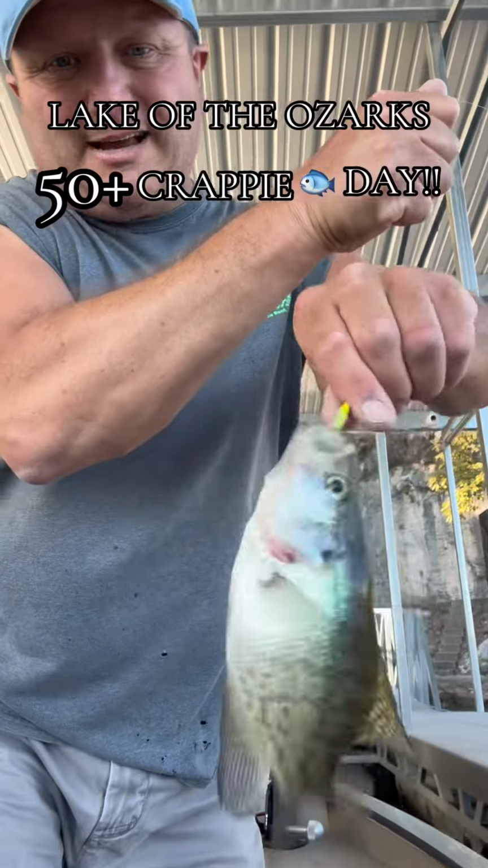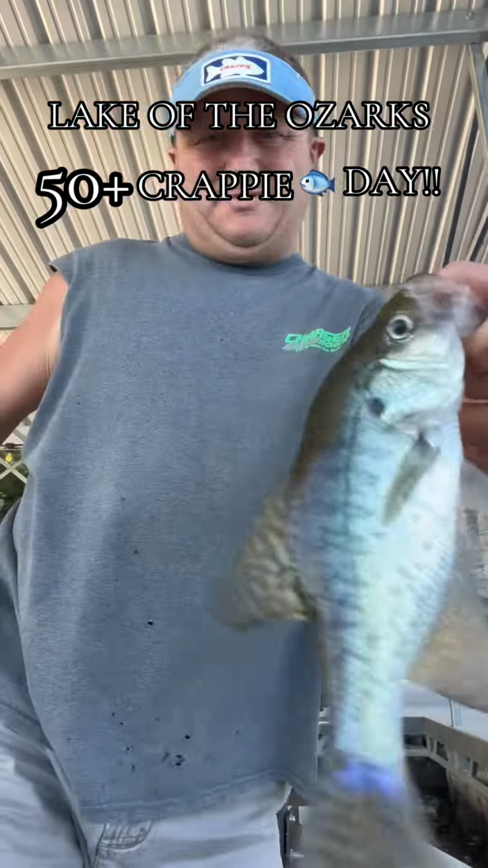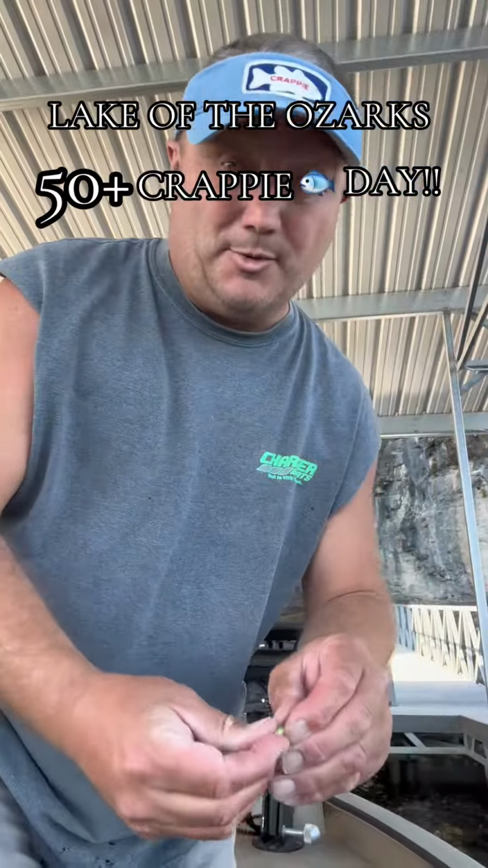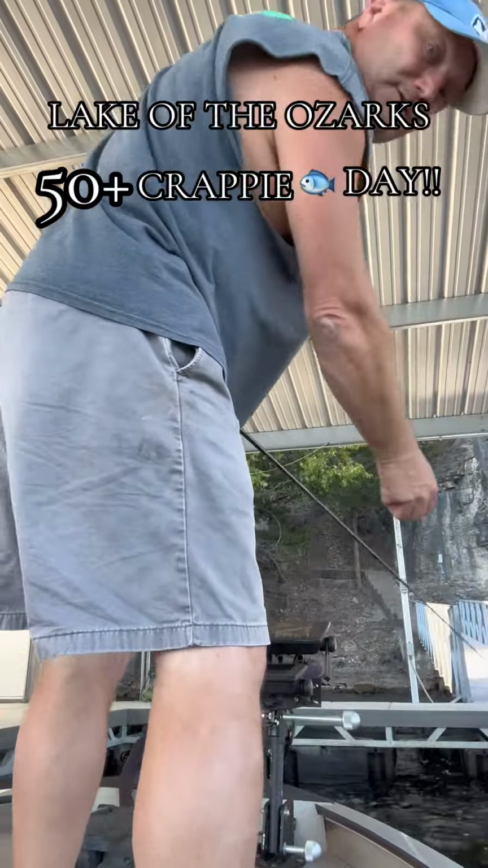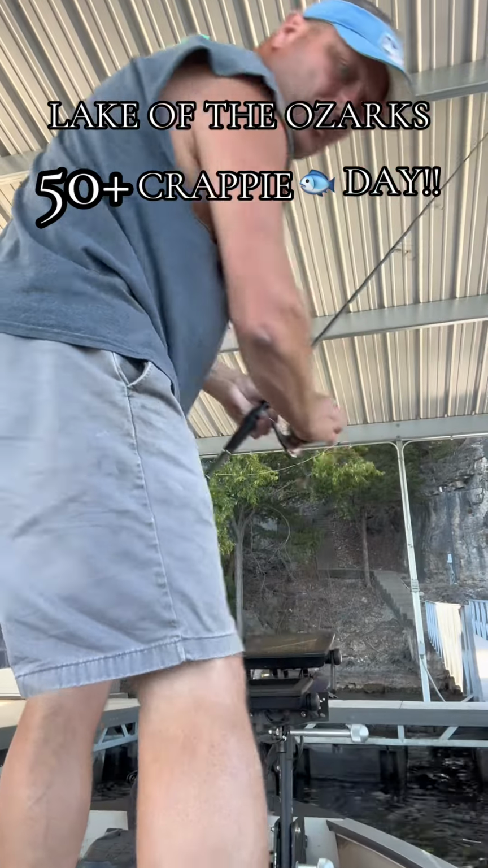Only problem with this dock is all these big waves keep crushing in. It's another 9-incher. We're gonna let him swim away too. He'll be a big boy next year. I'm gonna try to shoot one way up under there and see if we can, there you go, snake one out of that hole.